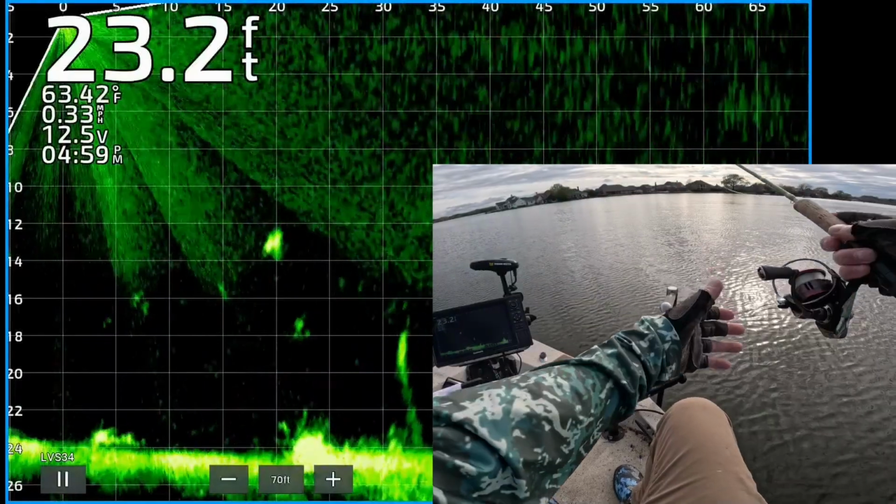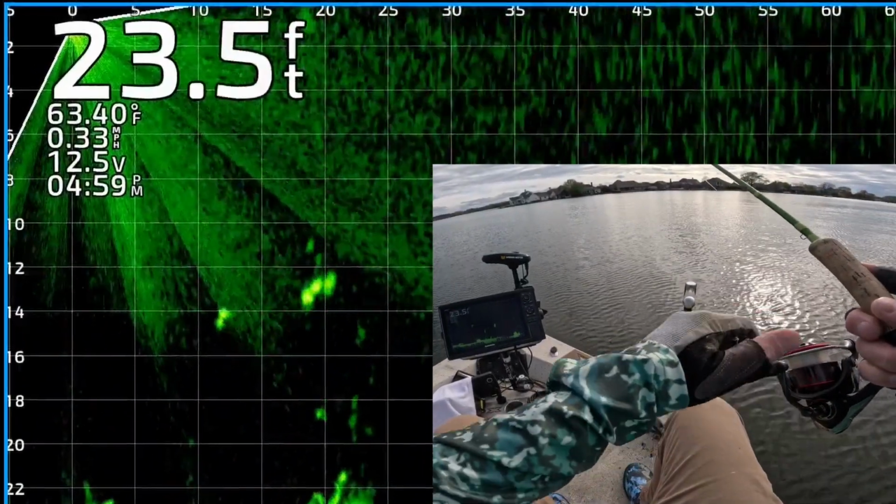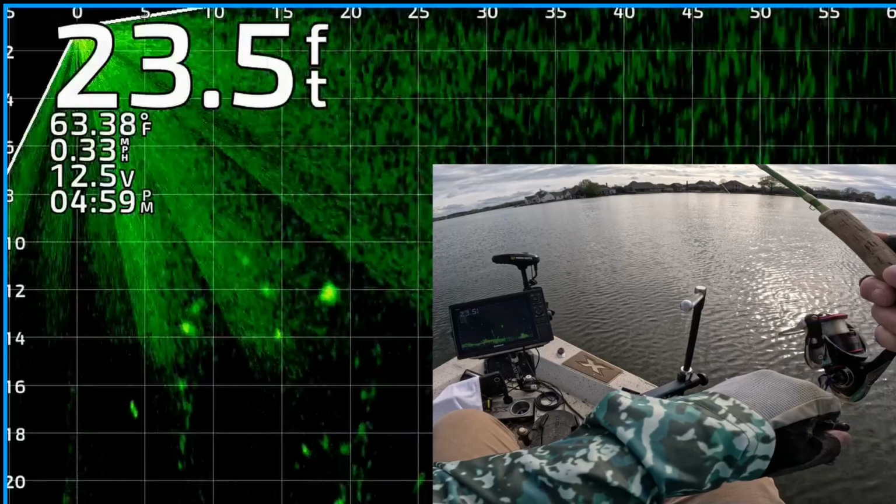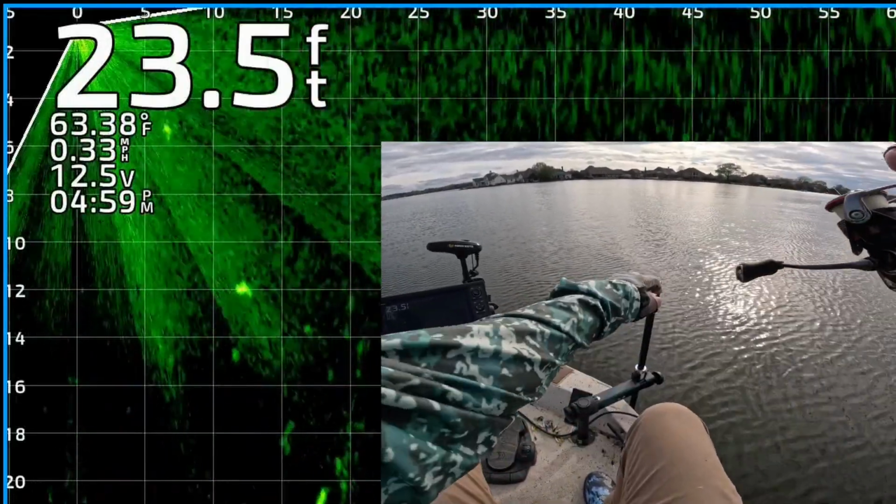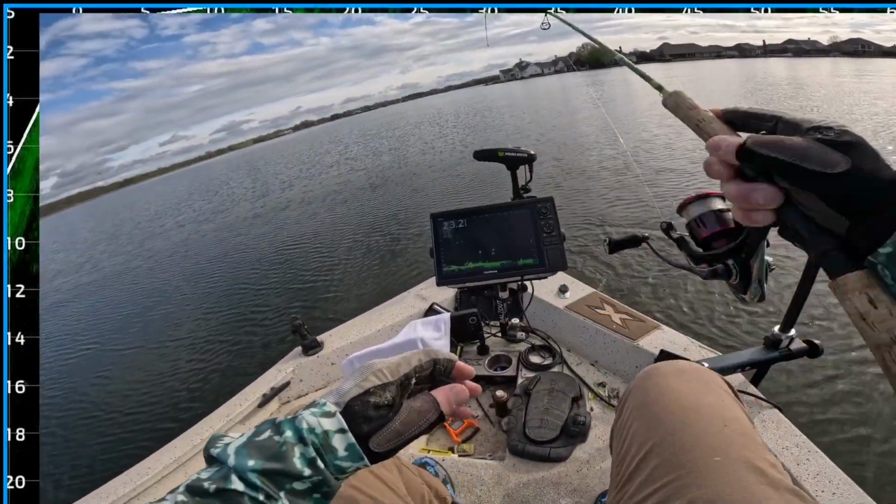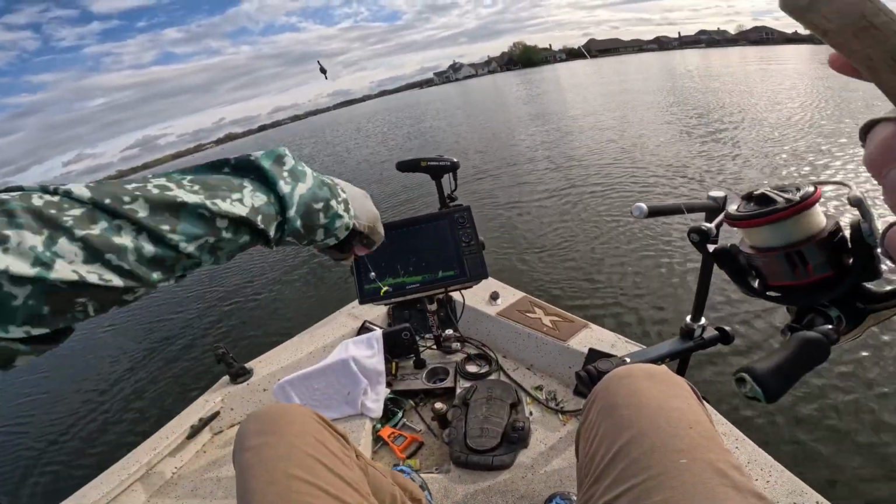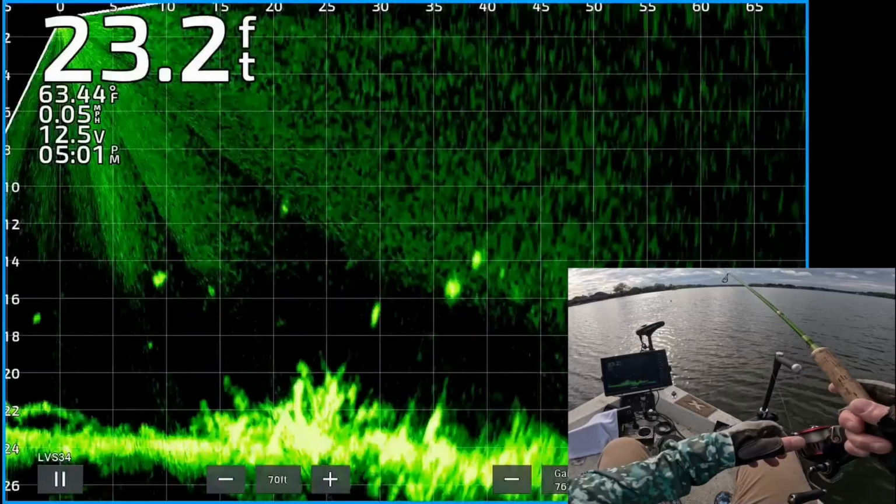There's two nice looking crappie, 20 feet. There's my jig and weight dropping down to it. Looks like there's 2 or 3 fish there right on top of that one. He's chasing it. 2 of them are chasing it. The other one in the middle is about to hit it. Can't really see it, but he's gonna get it. Small dude. Alright. Let's see if we're on to something here.